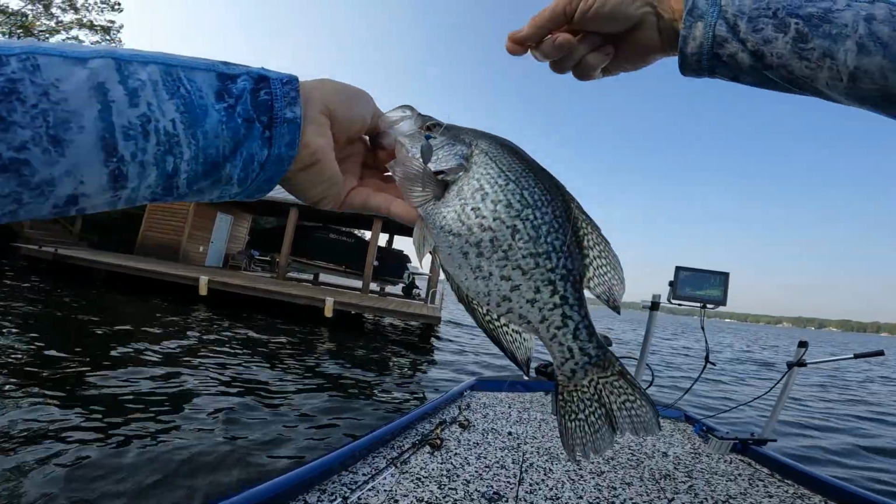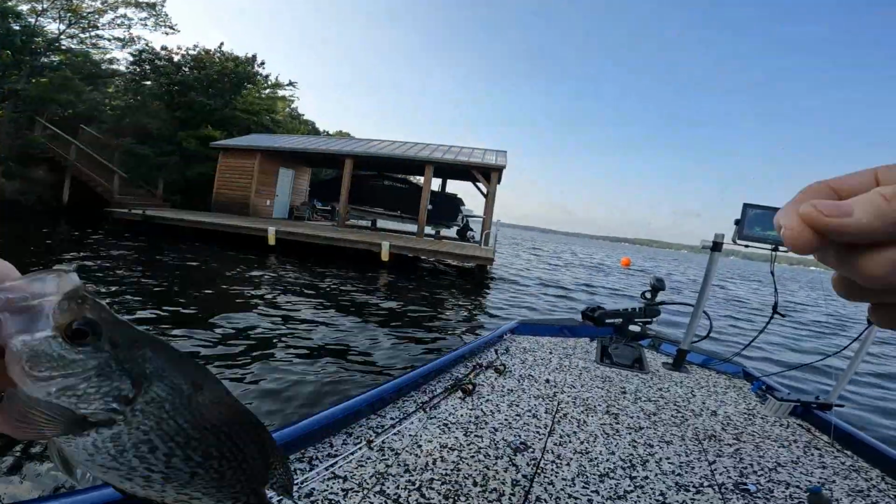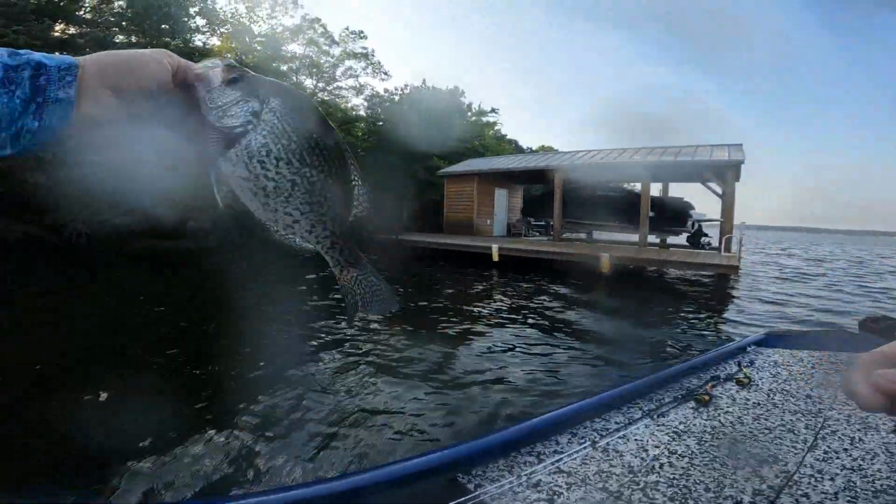That's a good fish. Bam. And you catch bigger fish at the main channel now. First one I caught was in the creek, at the mouth of the creek. That's a good fish right there, buddy. Tadpole silver bullet.